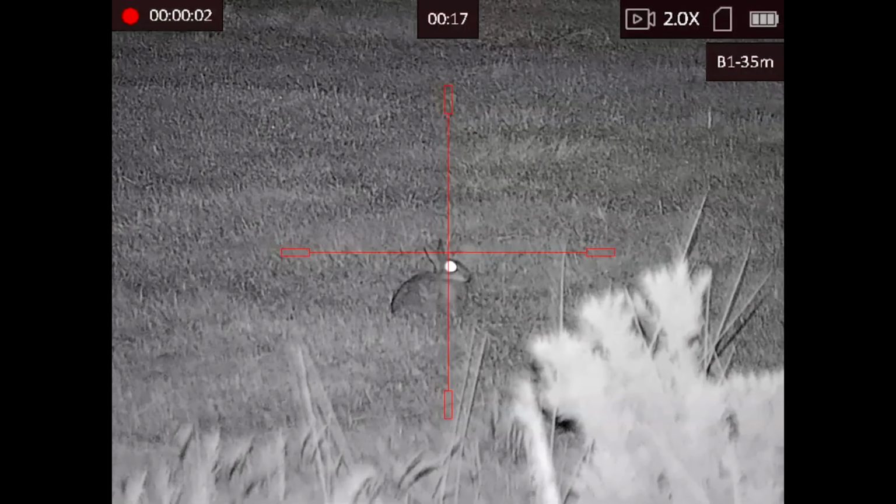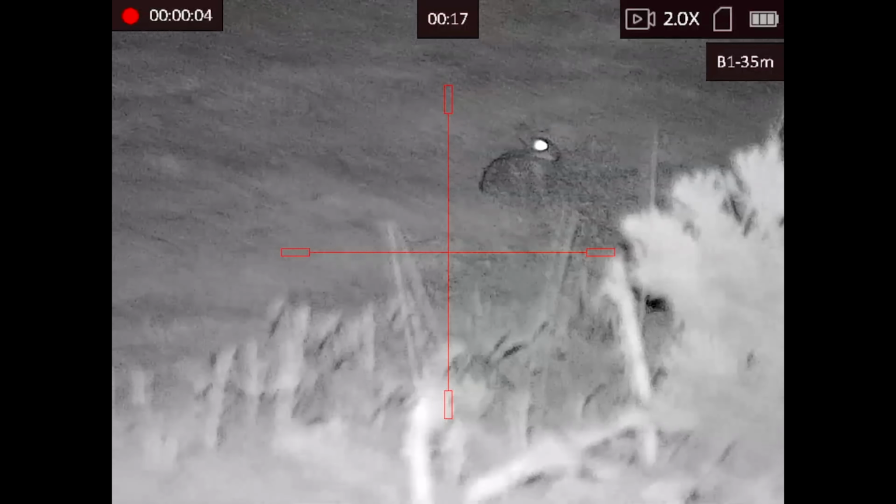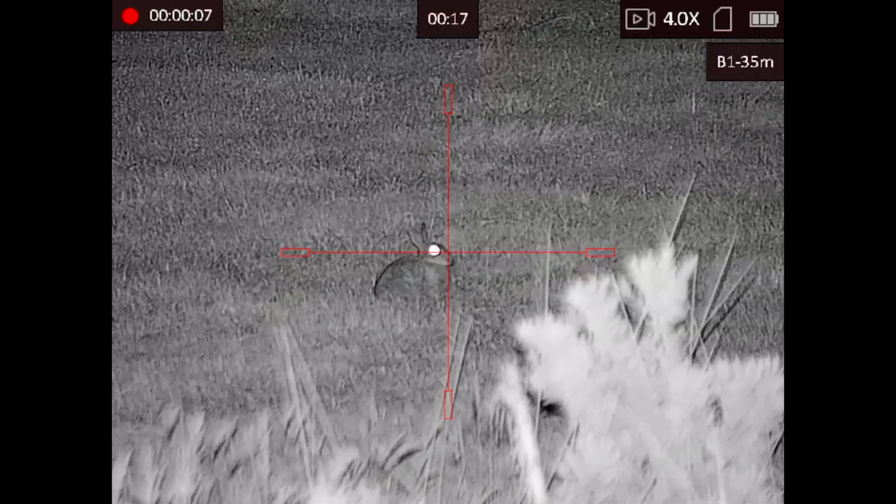It's absolutely phenomenal. Picks up everything. You can see the details in those blades of grass there. It's just absolutely phenomenal.